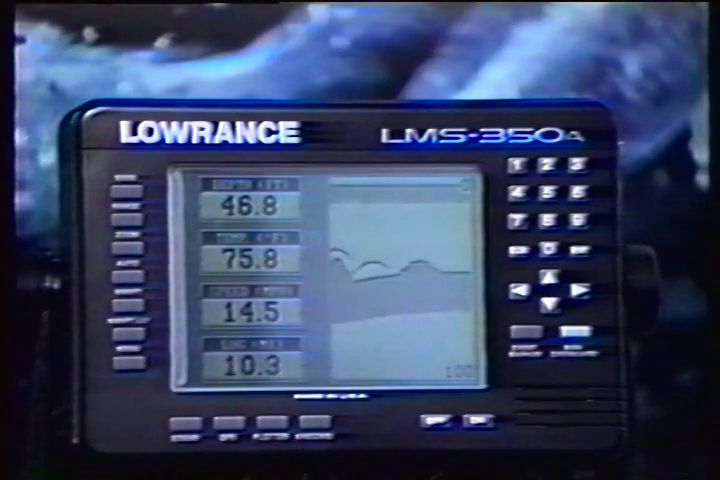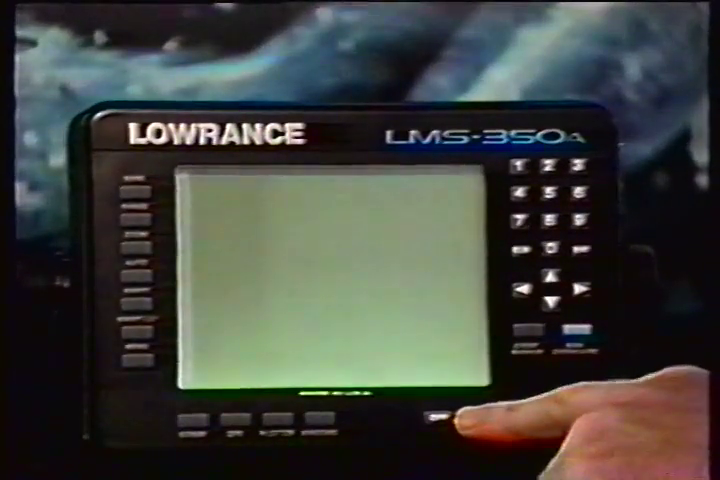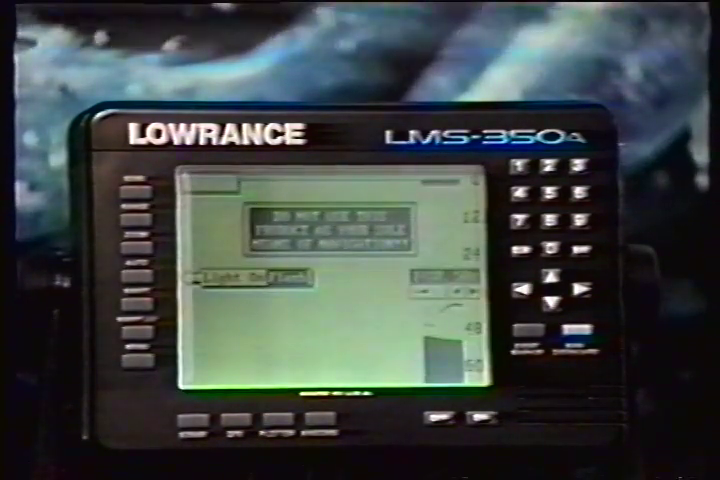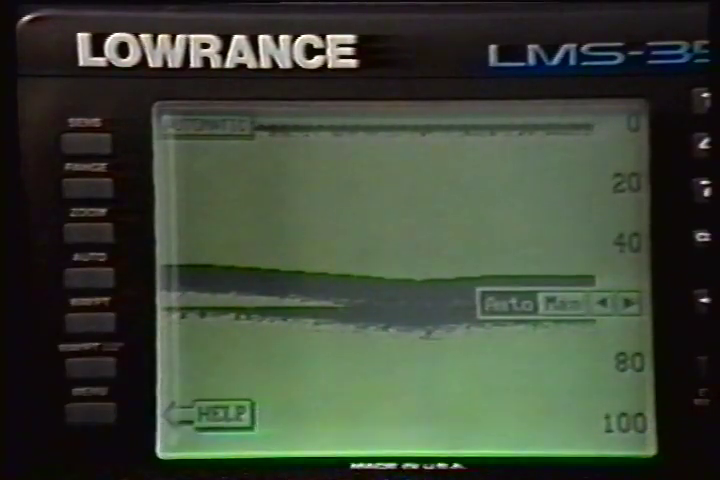First, let us begin with the sonar operation of your unit. When the LMS 350 is first turned on, the automatic feature is enabled. The automatic feature adjusts the sensitivity and range so the bottom signal is displayed in the lower half of the screen at all times. To turn automatic off, first press the auto key.